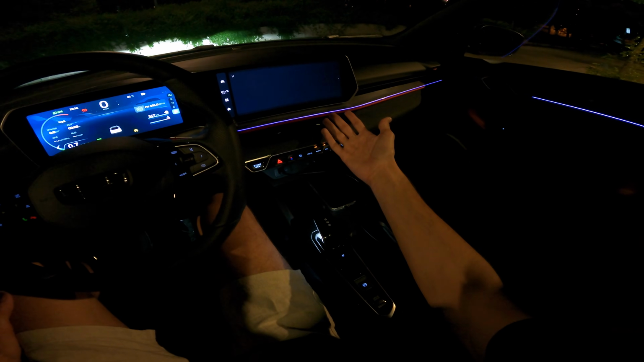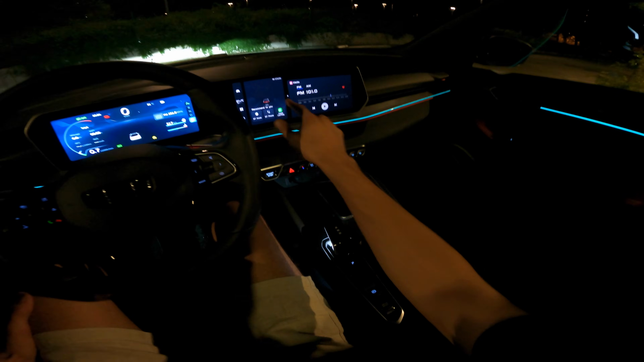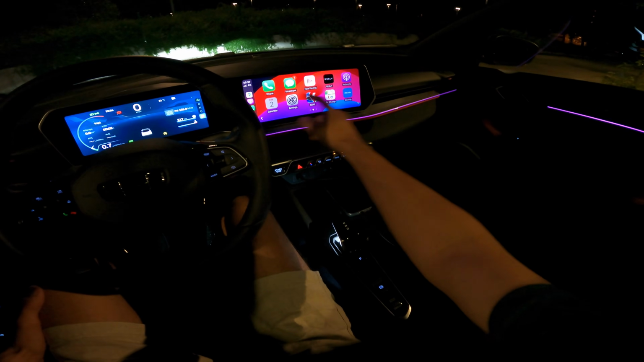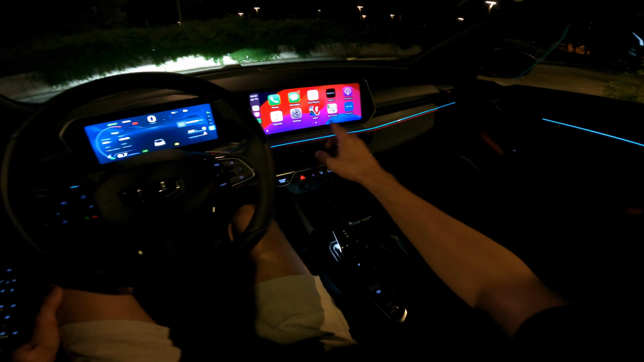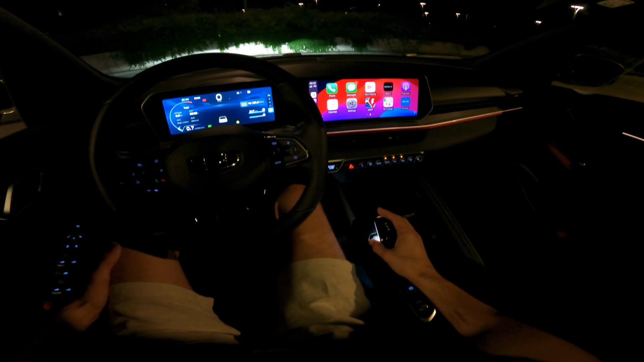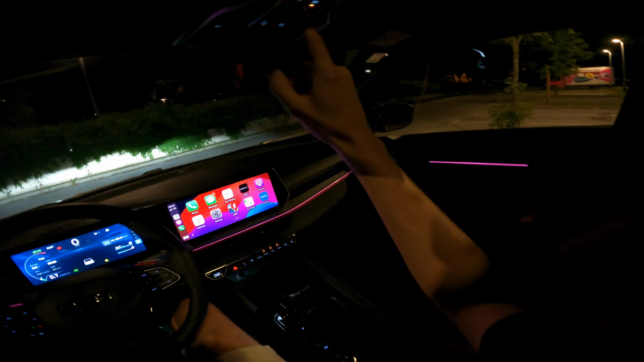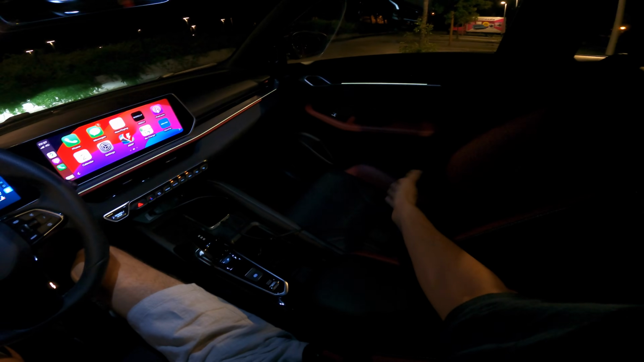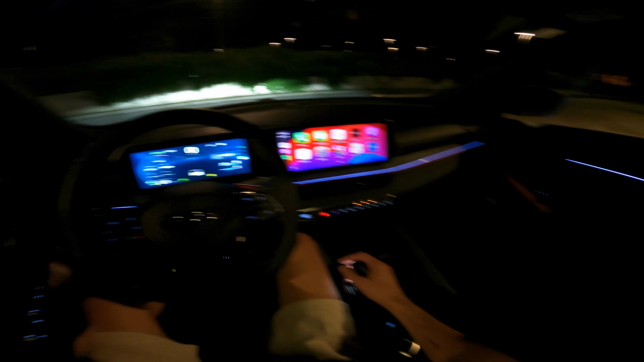You have the apps here, but what we need is the Apple CarPlay. So we have Apple CarPlay. It's nice and fast. You can see how it works. Now you can dim this screen, but you can't dim the digital cockpit for some reason. Okay, enough of talking. We'll start driving just to show you the interior a little bit. Very posh interior. Okay, heading out.